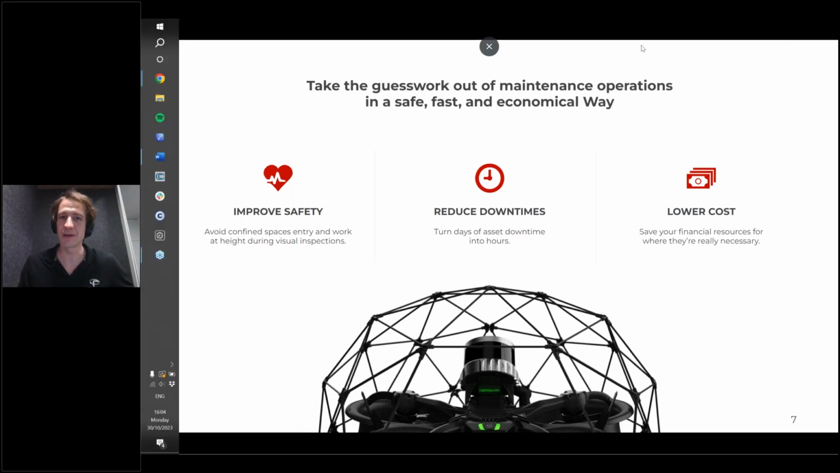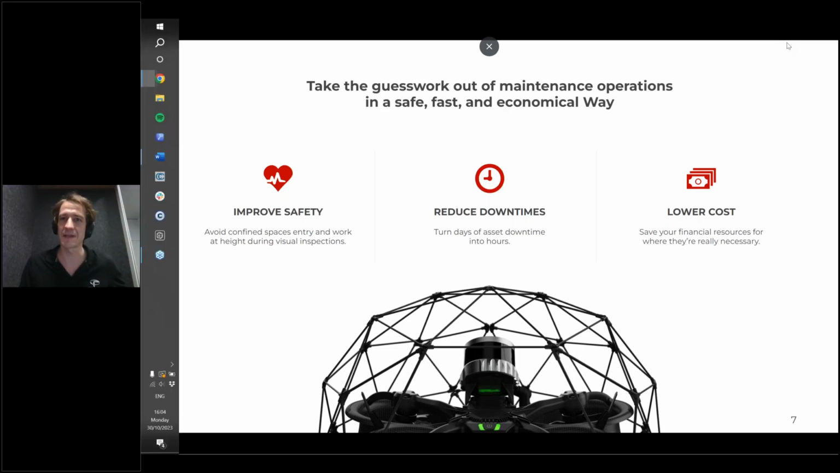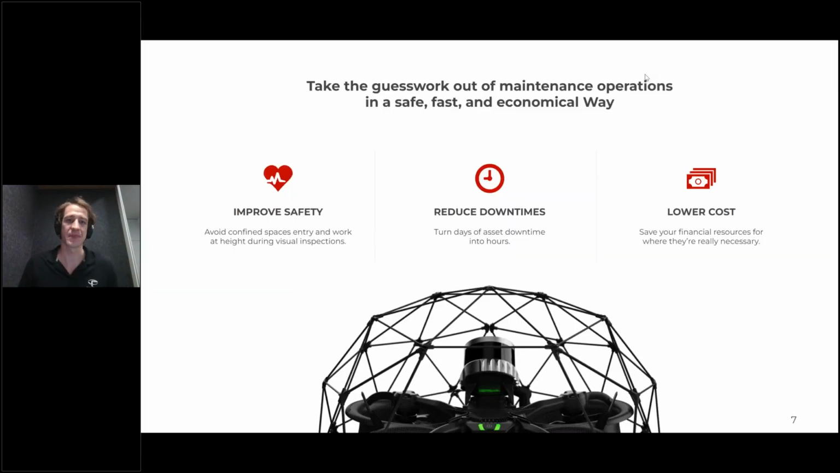Now, originally, we are not from surveying. We are from visual inspection, but I will explain how that is changing right now. In general, the value proposition of our products is first and foremost to improve safety. When you can avoid having people go in confined spaces or working at height, it's hugely beneficial, of course.